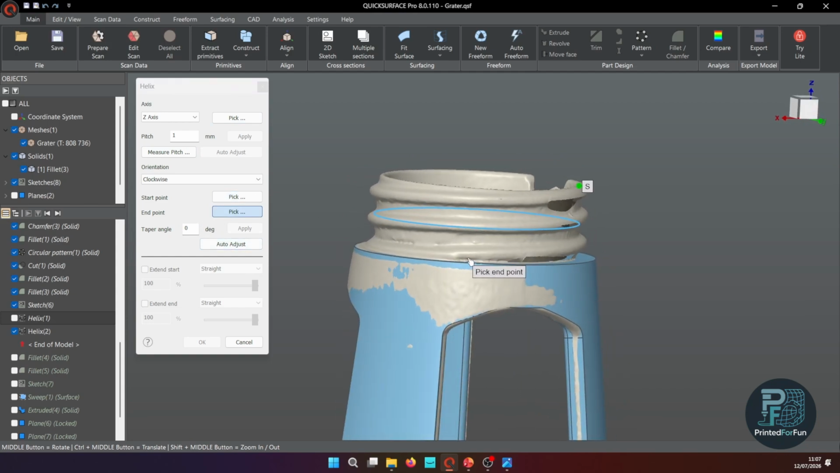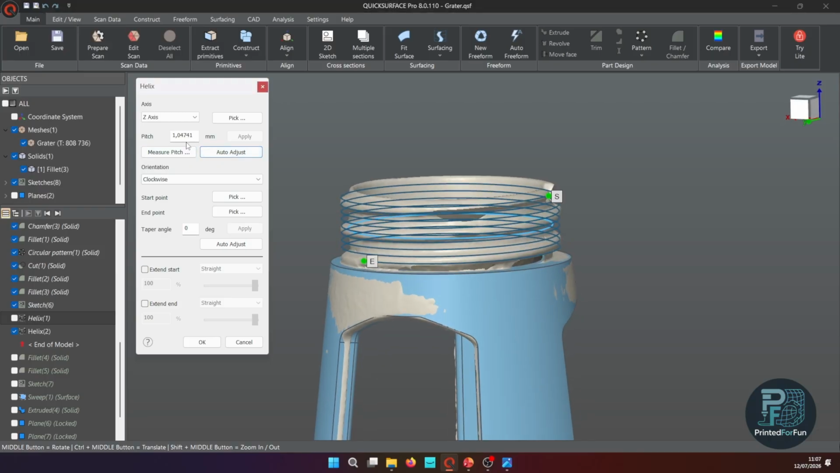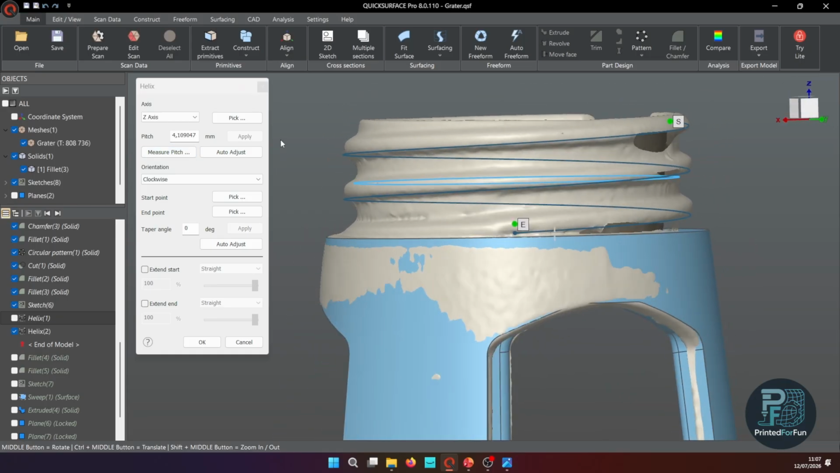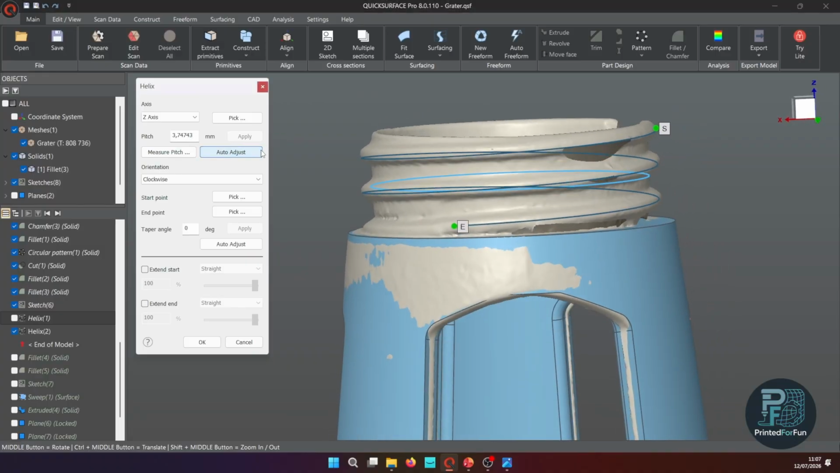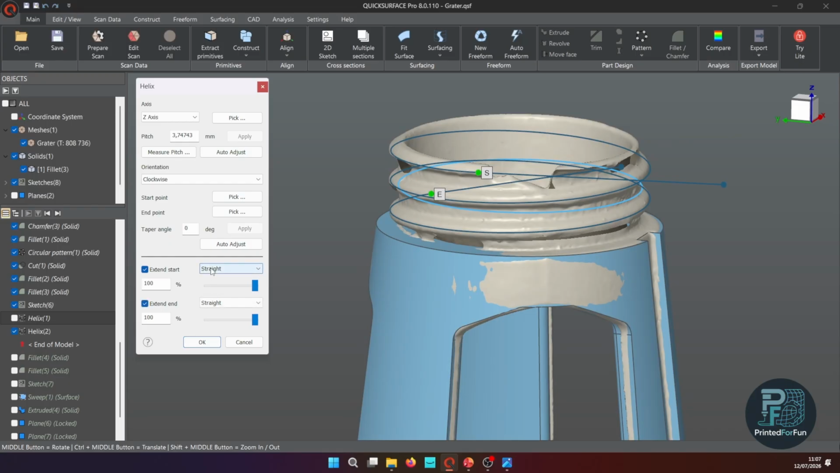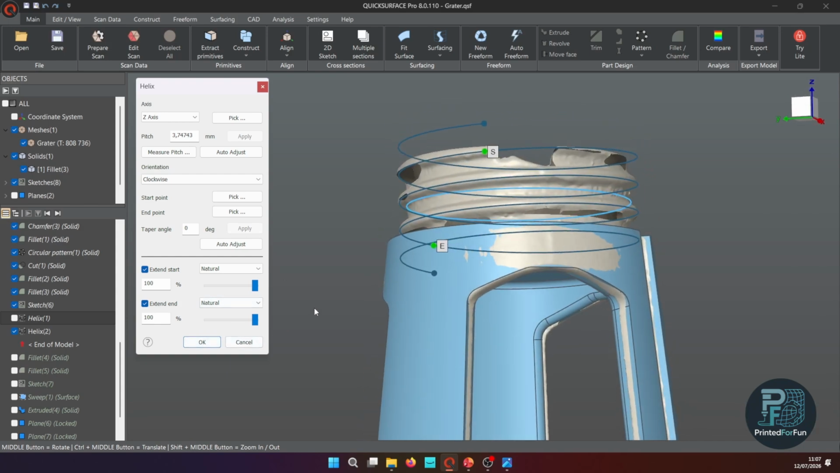Now I can pick the endpoint here, and I can measure the pitch. If we have a look from the side, the pitch will be from here to here. And the helix is already taking shape. I can now auto adjust it, and as you can see, it is fitting quite nicely. And what you can again do is extend the start and the finish in a natural style. That's the one I like to use. And we already have a finished helix that we later can use for lofting.